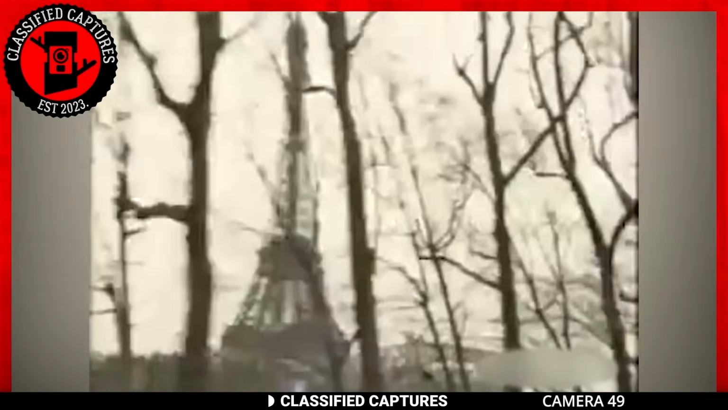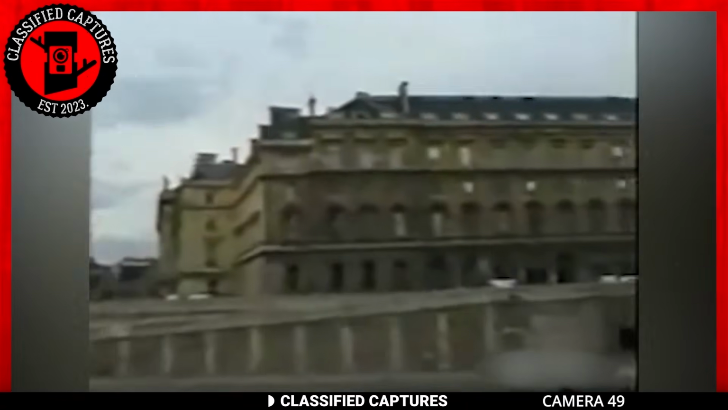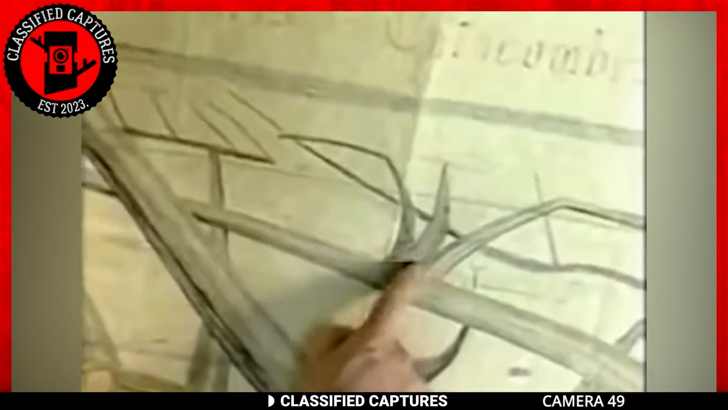Beneath the streets of Paris lies a labyrinth of tunnels known as the catacombs, an eerie underworld of mystery and darkness. In one of these tunnels, a camera was discovered, its tape capturing eerie footage, but the person behind the recording is nowhere to be seen. Watch the footage from the camera.